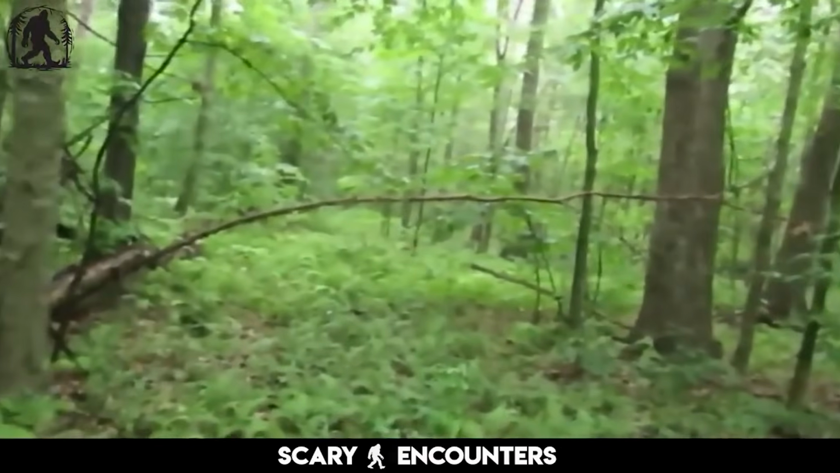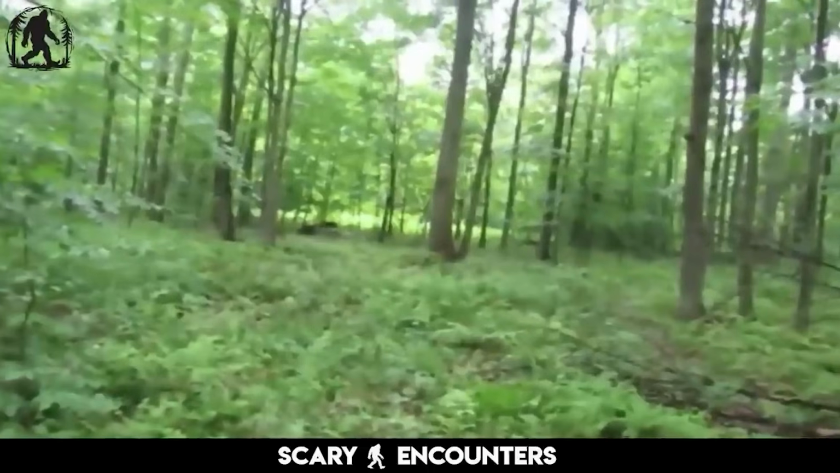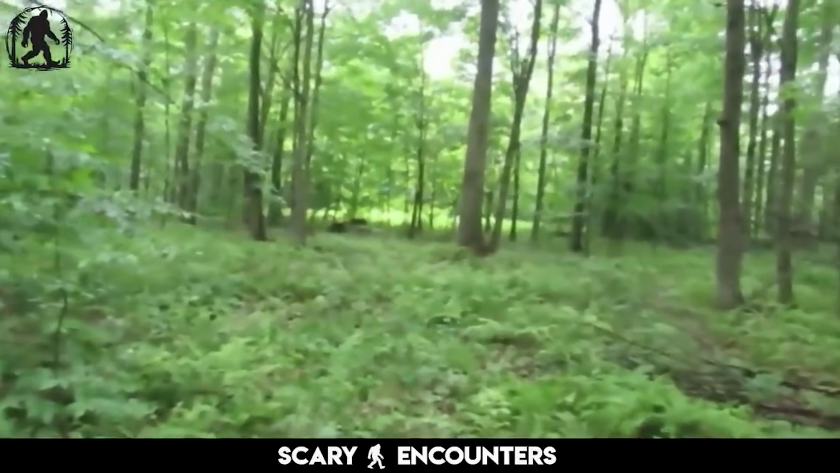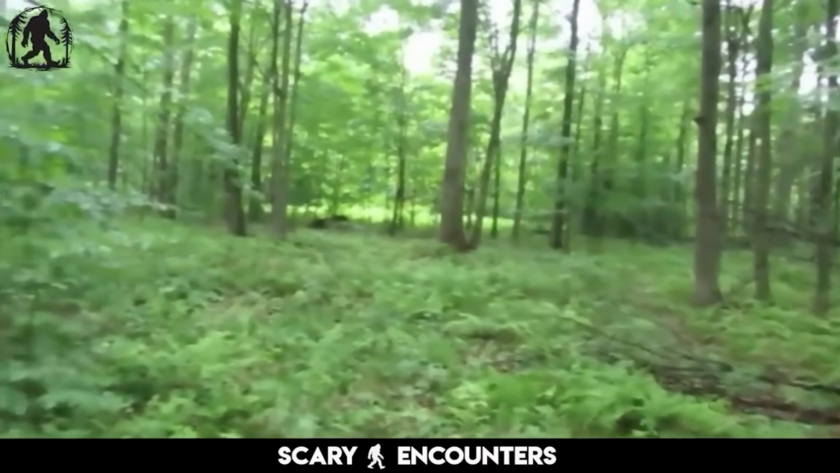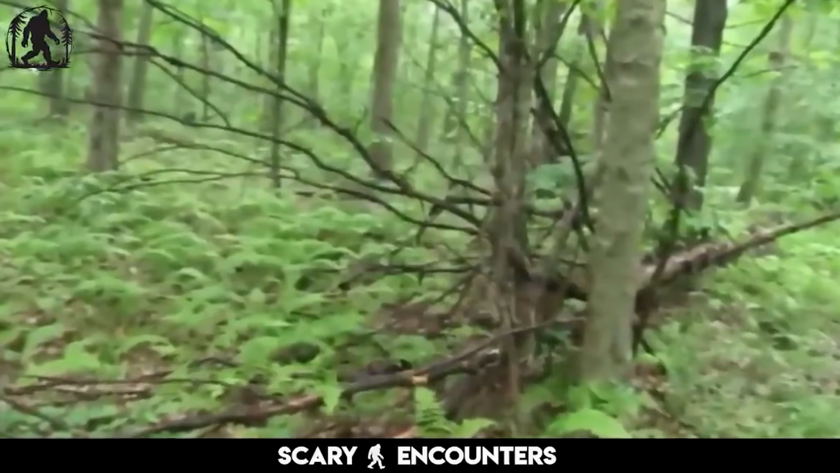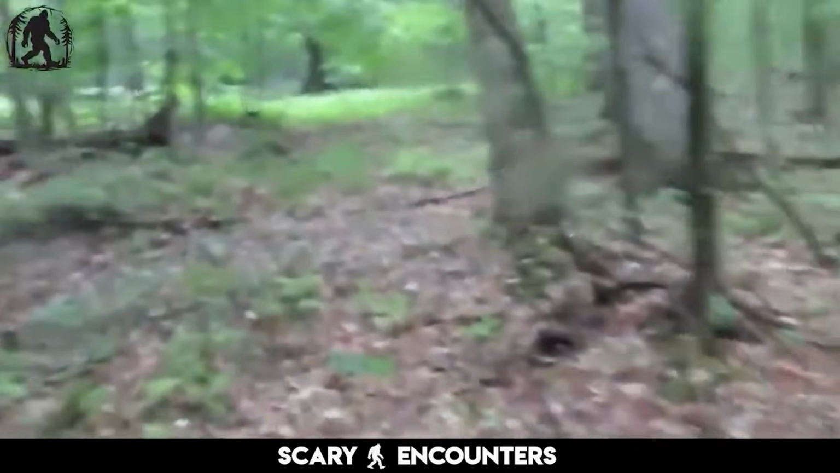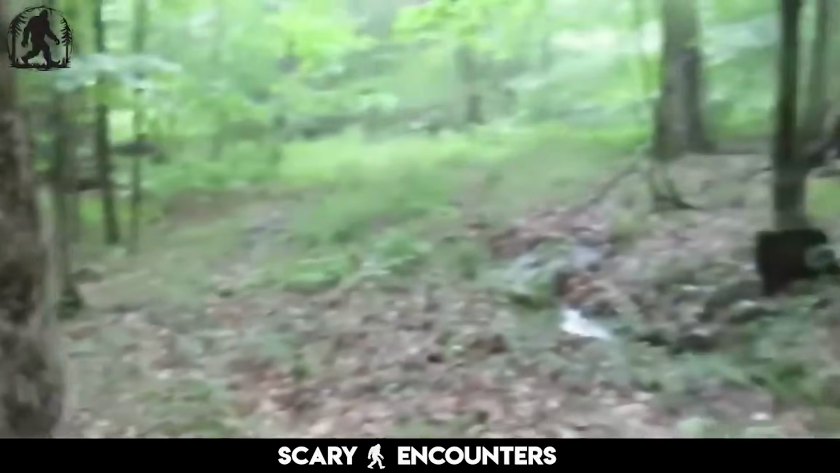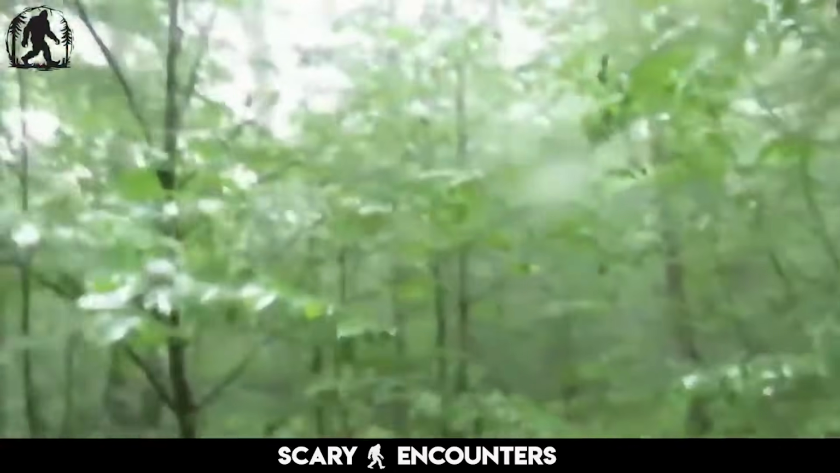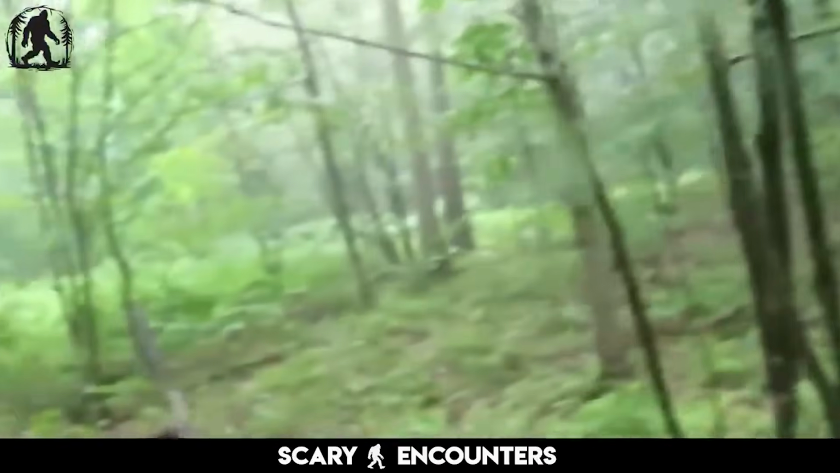A fresh tree break comes into view, one that appears unnatural. These signs are scattered throughout Sasquatch hotspots, often thought to be territorial markers or a form of communication. This particular break looks older, but it's still significant. The investigator takes a moment to examine it, questioning whether it was done recently or if time has worn it down. These beings seem to manipulate the environment to their advantage, shaping their surroundings in ways that aren't always immediately obvious.